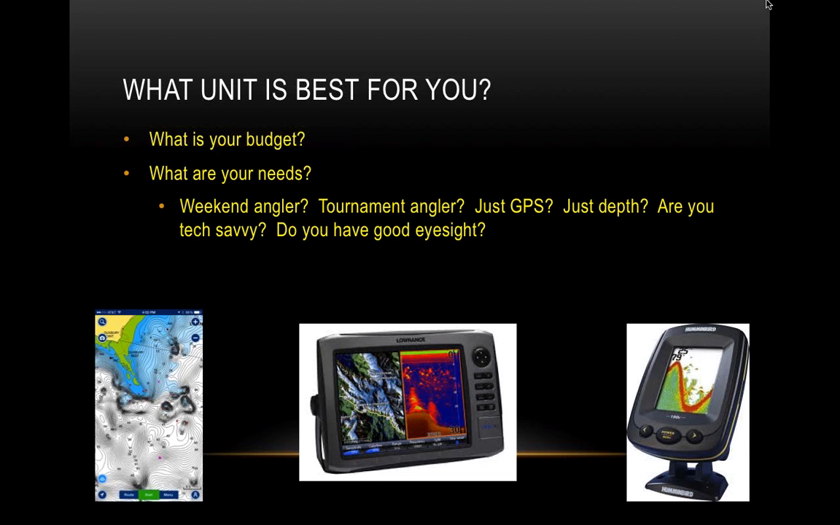The eyesight thing, if you have poor vision, you want a bigger screen. That's your main focus right there, a bigger screen and something that has real quality image differentiation, where you can actually see the difference between two fish instead of it blobbing together to make one. So if you have bad eyesight, you want a bigger screen, more definition. If you're just a weekend angler, maybe you just want a 2D sonar unit with a GPS, or maybe just 2D sonar. You just want depth, and you want to be able to see what's on the bottom. These are just questions you need to ask yourself.